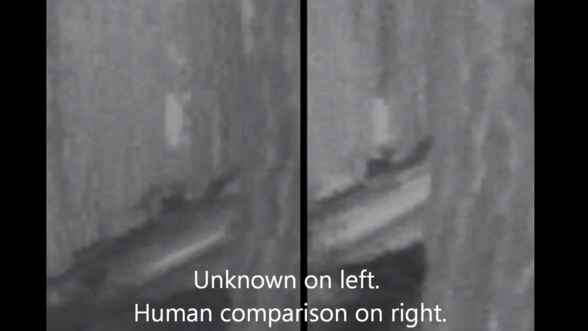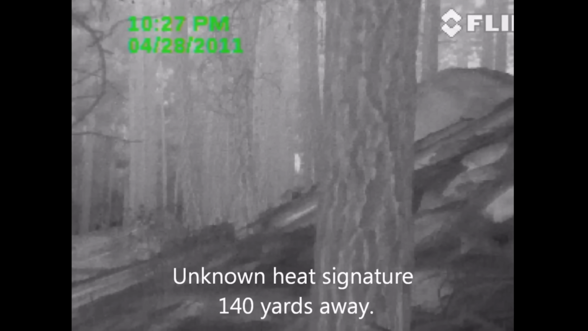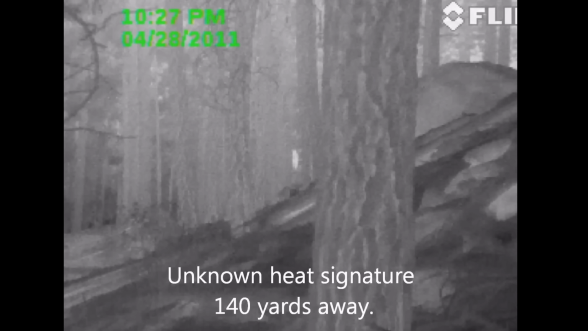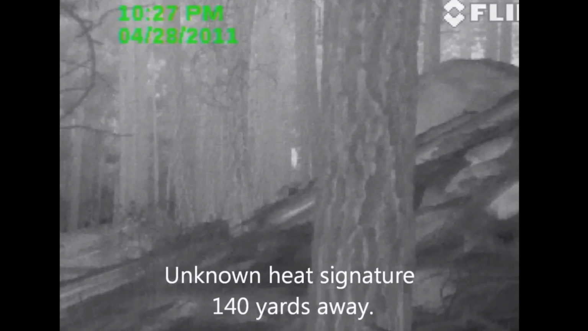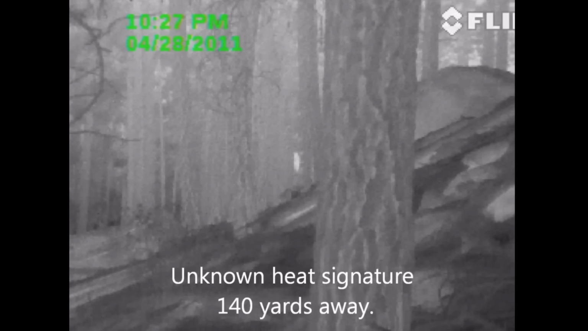The uploader stated that it was a cold and windy night at 22 degrees Fahrenheit. They also stated that the area is very remote with no campers around, no hiking trails near, and everyone in the closest camp was accounted for. They also stated that whatever this was, it was gone the next night. So it couldn't have been any kind of plant or tree or something that just so happened to look human-shaped.